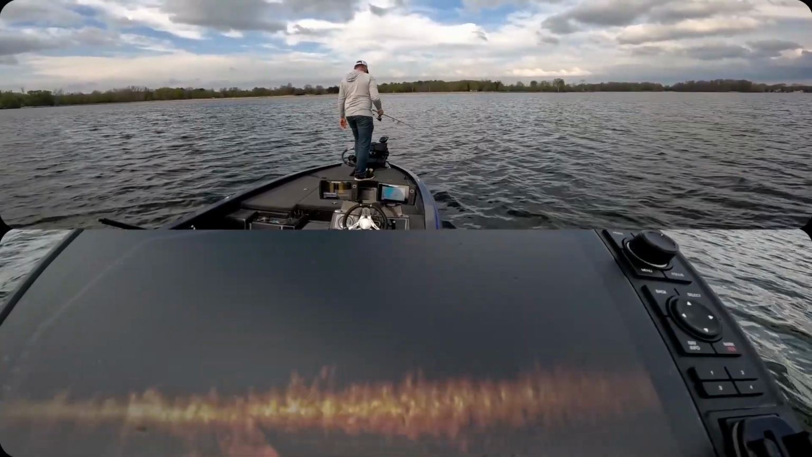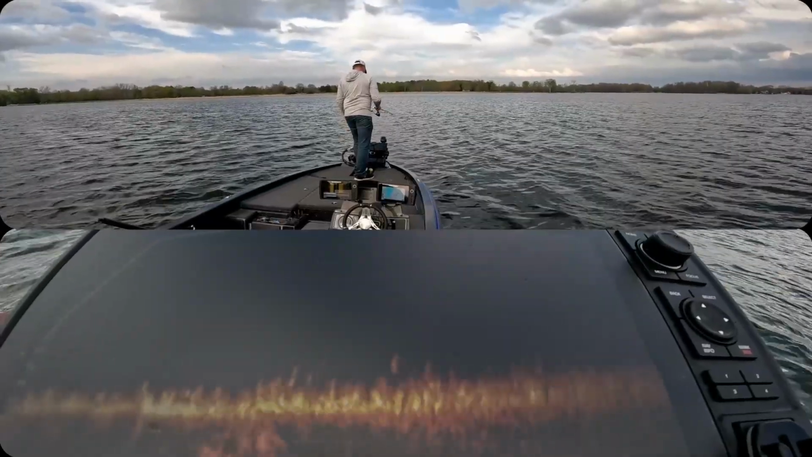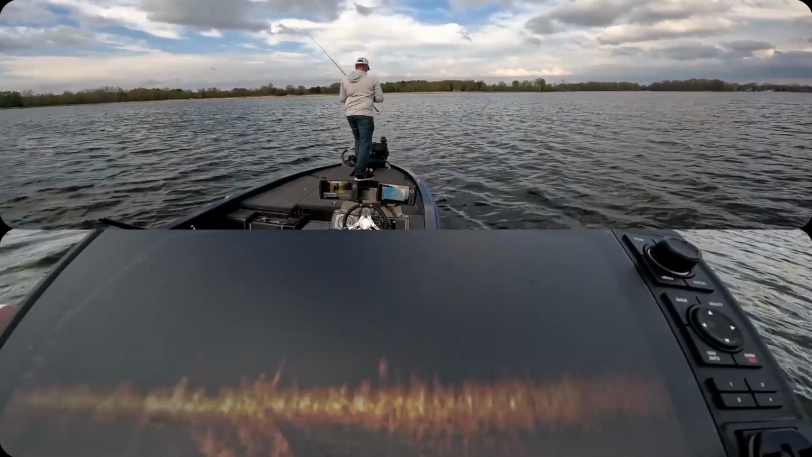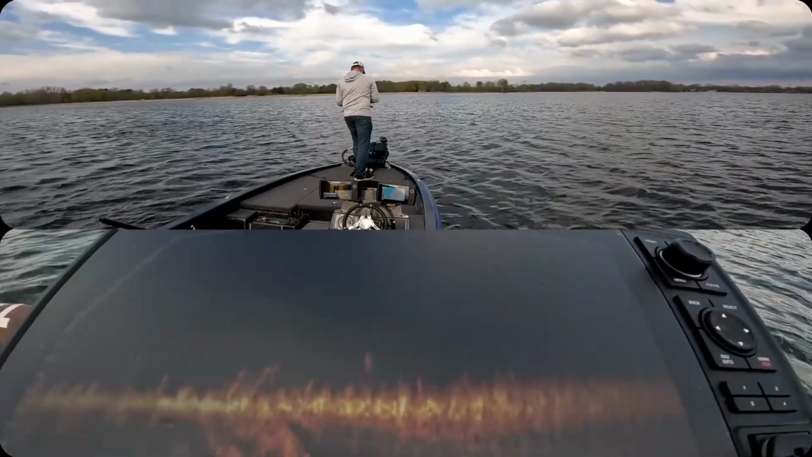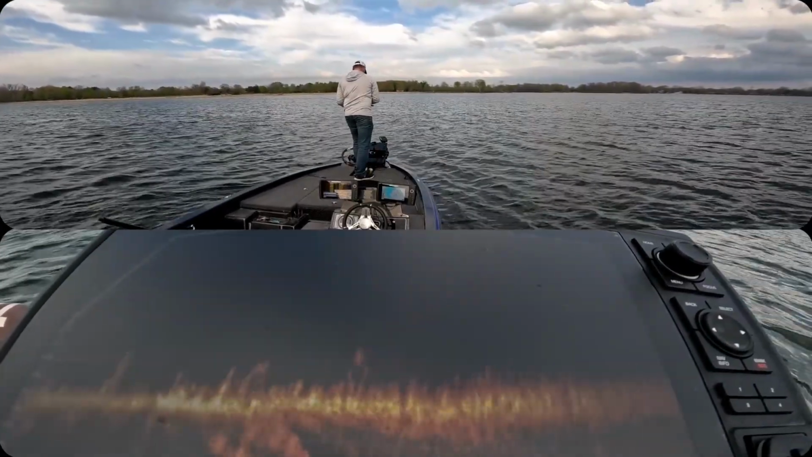And the art in this is getting close enough that you can make a cast into the wind, but not so close that you don't have any retrieval room.